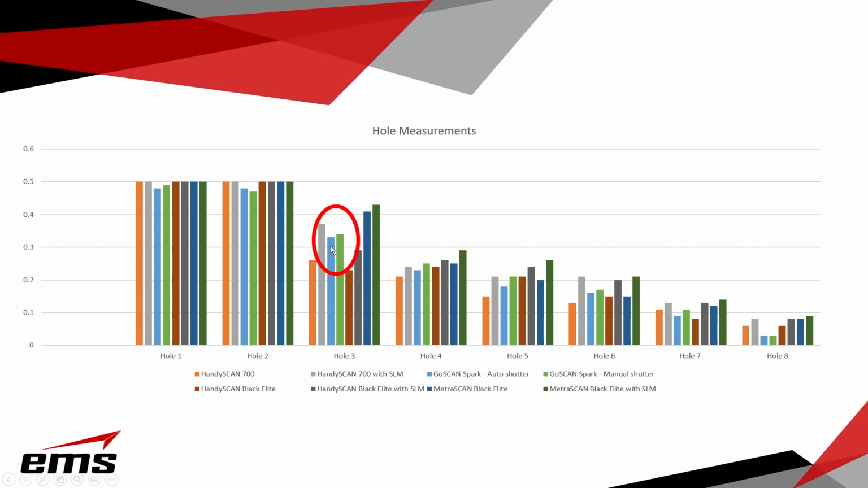next up is the GoSCAN. I said HandySCAN Black. GoSCAN and the with auto shutter and manual shutter. And manual shutter is just cranking the power up a little more. So we're just getting a little more data. And then next up was the HandySCAN Black, and then the Elite, and then the single line mode, and then finally the MetraSCAN, and then normal cross mode and single line mode. So you can see just general trends.